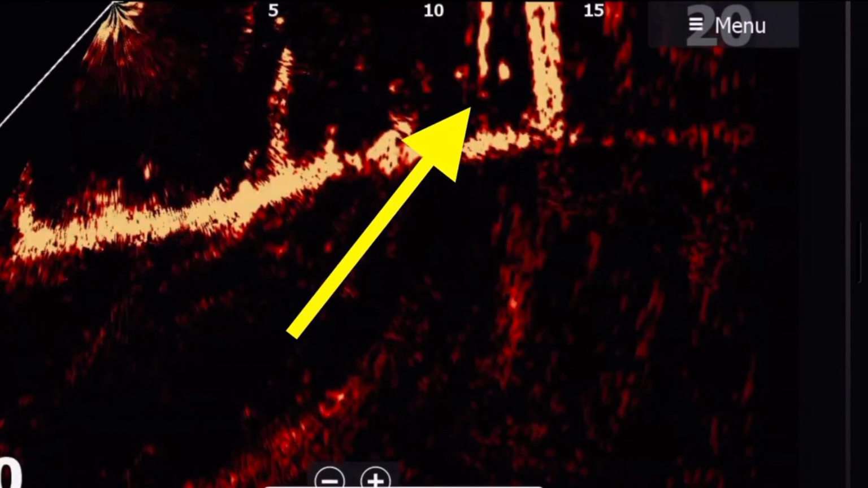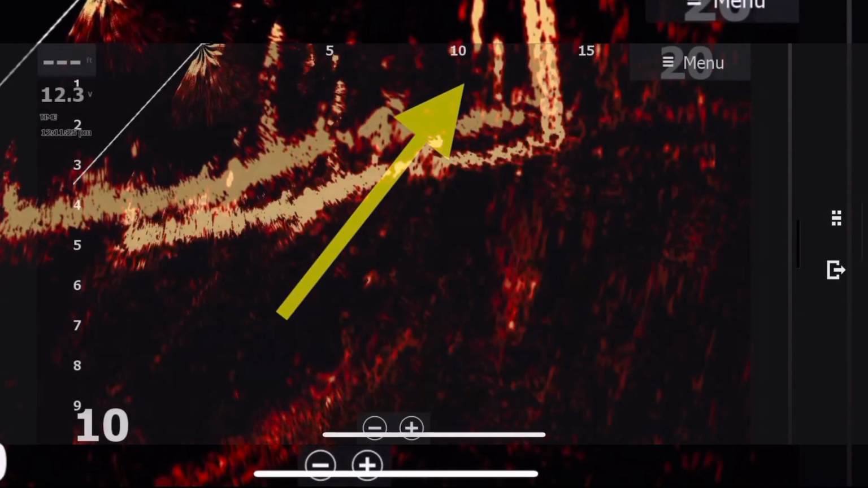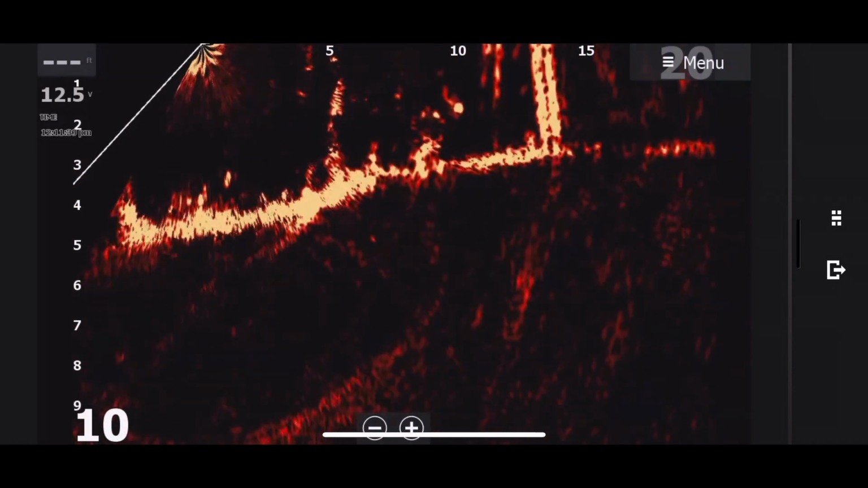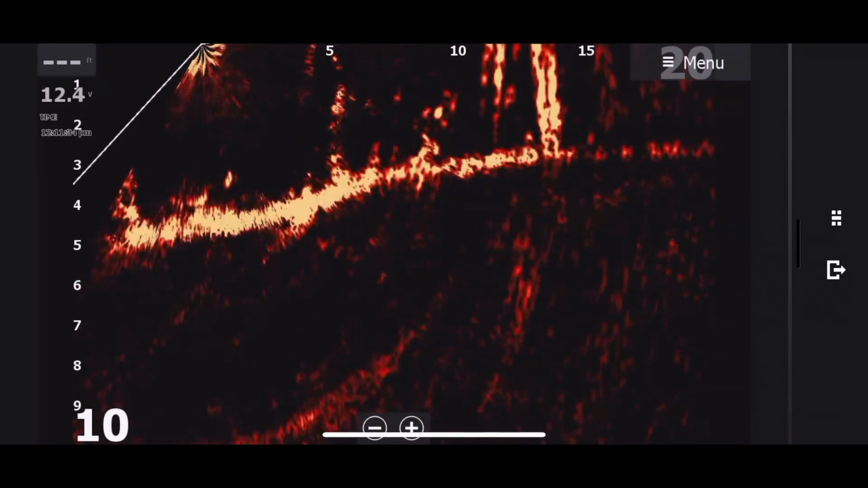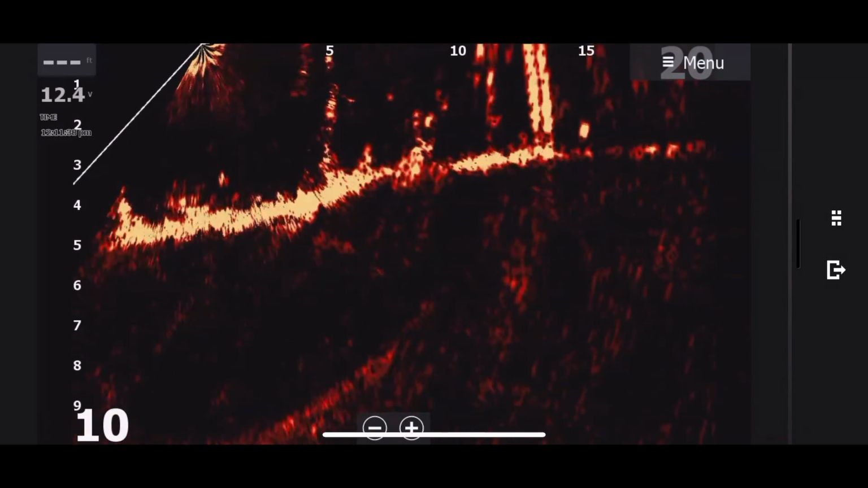But notice this one right here. This is a white perch that's kind of in between the tree. That's kind of cool to see, but notice you don't see him very well. You just kind of see a twinkle. There it is right there, just a twinkle about the 13-foot mark. And notice, look at him swim down, and now he's disappeared into some cypress knees.